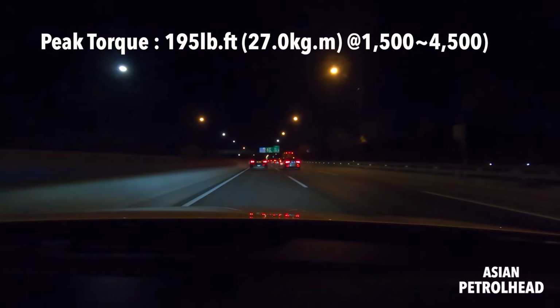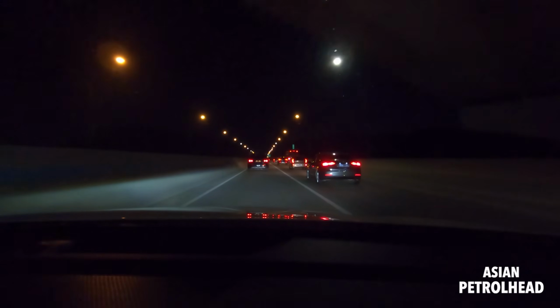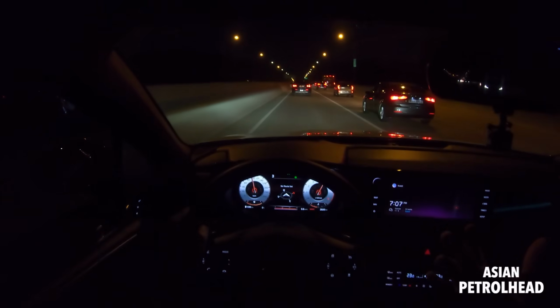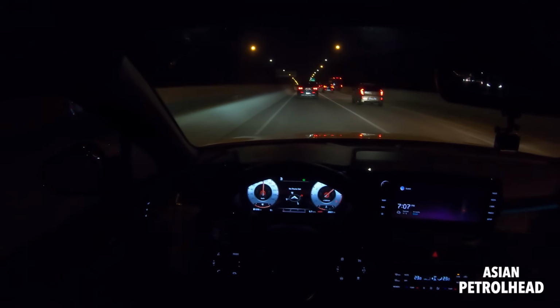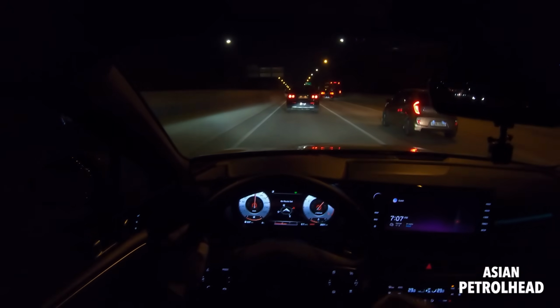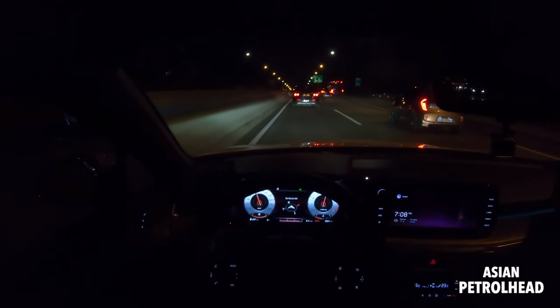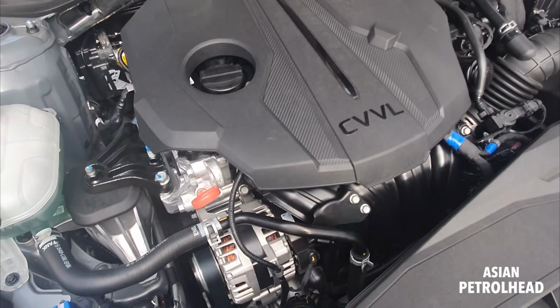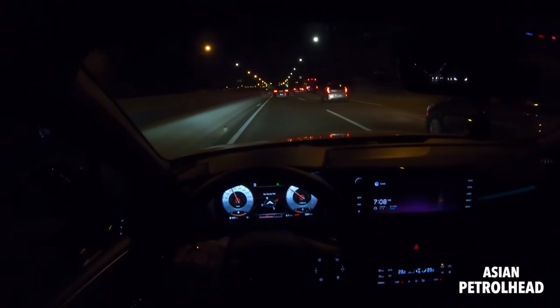Its peak torque is as early as 1500 RPM, so you can really appreciate the torque coming in early. This motor just likes to rev up and stay there. So I do like this 1.6 engine. The 2-liter gasoline engine is, I think, a little bit too weak for this size of car.